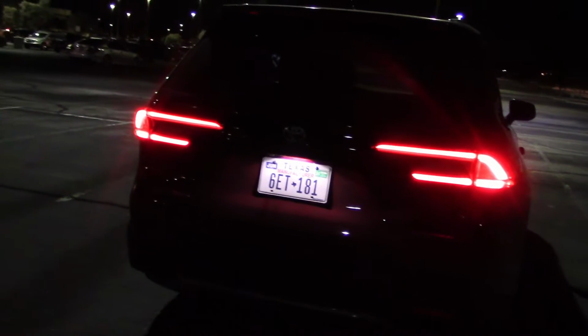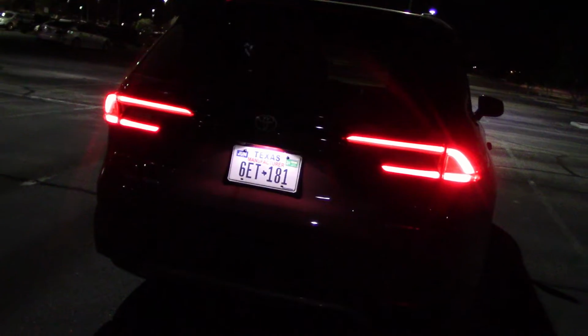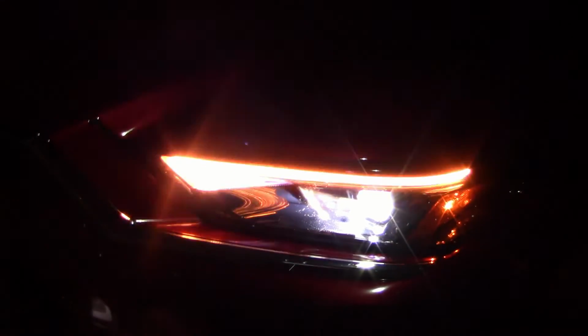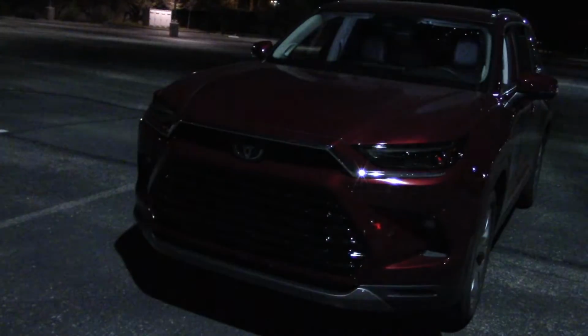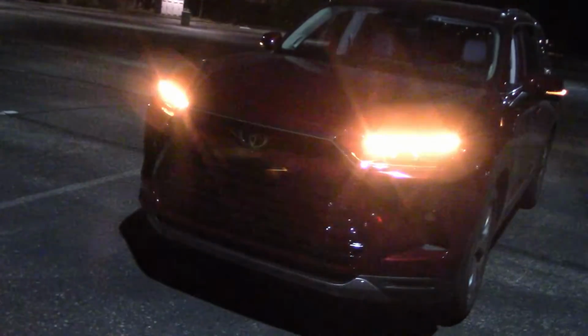And here's what the tail lights look like. Certainly big enough, as well as bright enough. And here we have the emergency lights, a bit on the small side, but bright enough. We have some on the outside mirrors as well. The emergency lights are on top of the headlights in the same housing. Alright, turn off the headlights. Definitely better to see now. And from the rear.